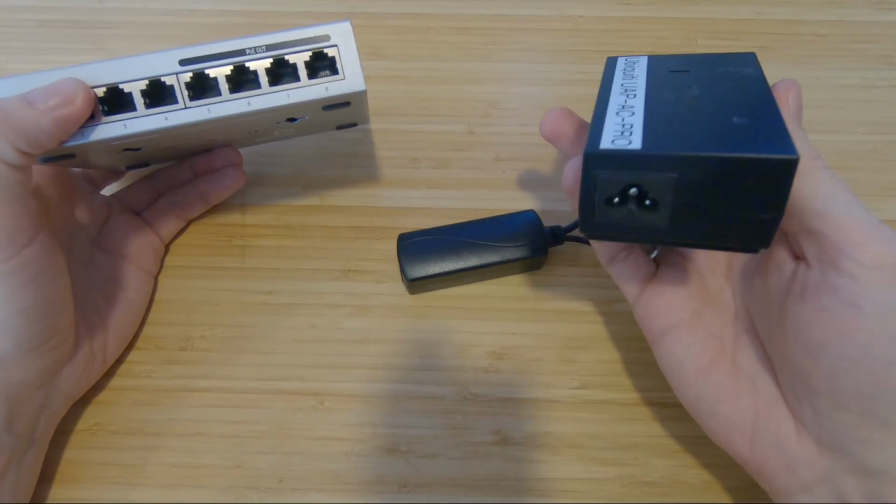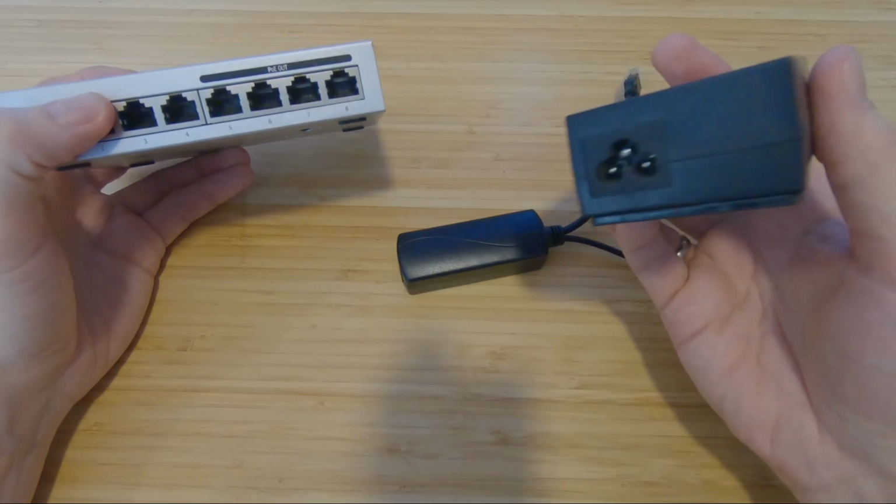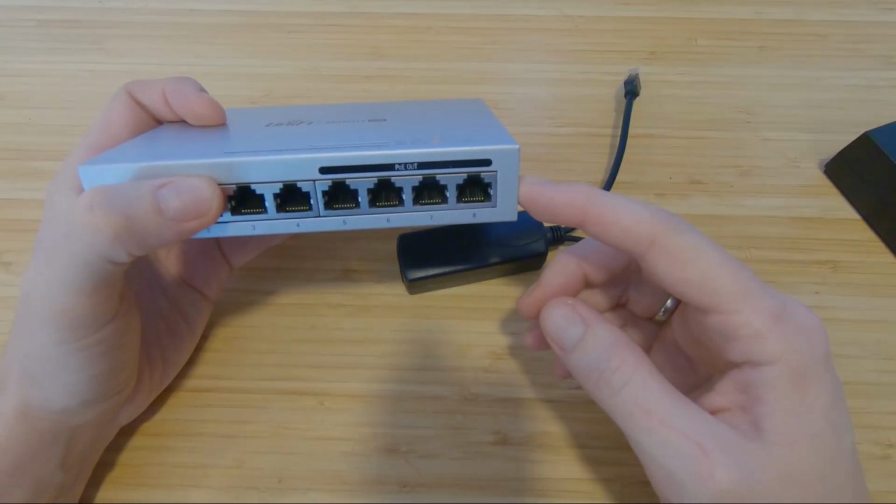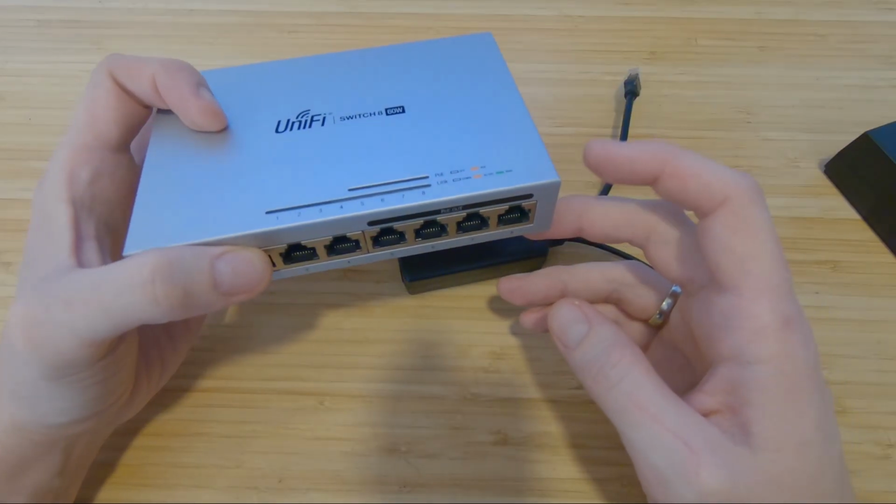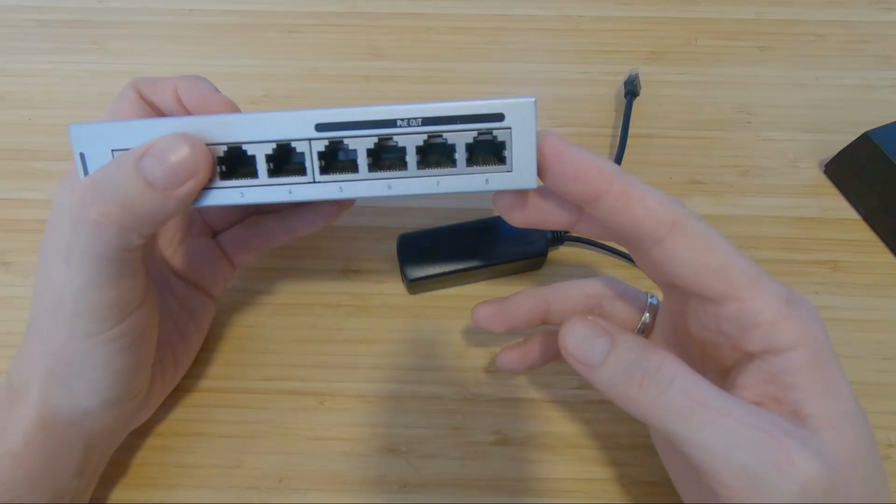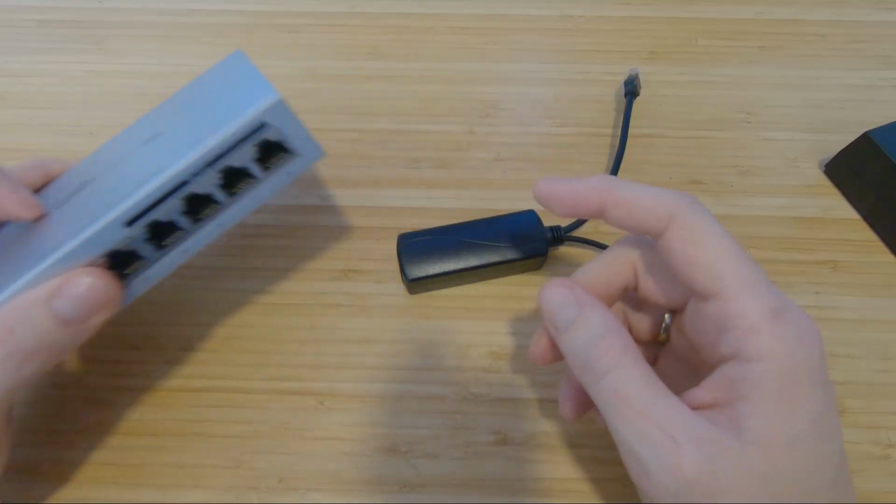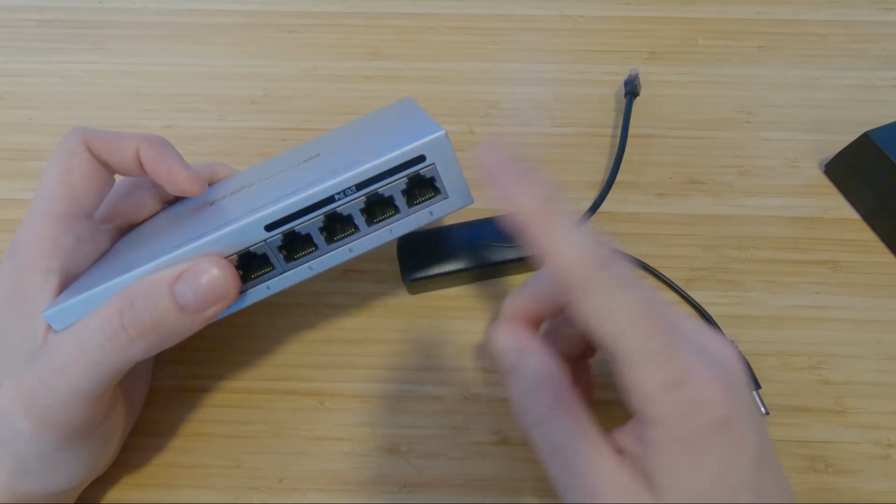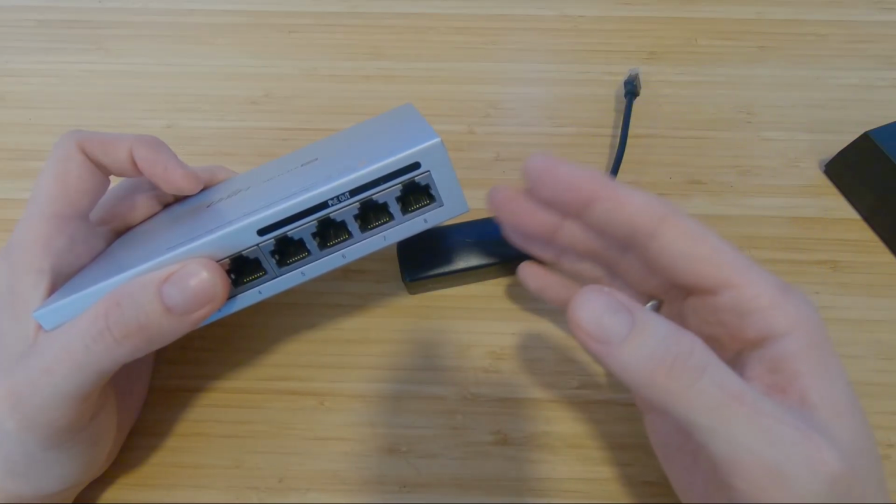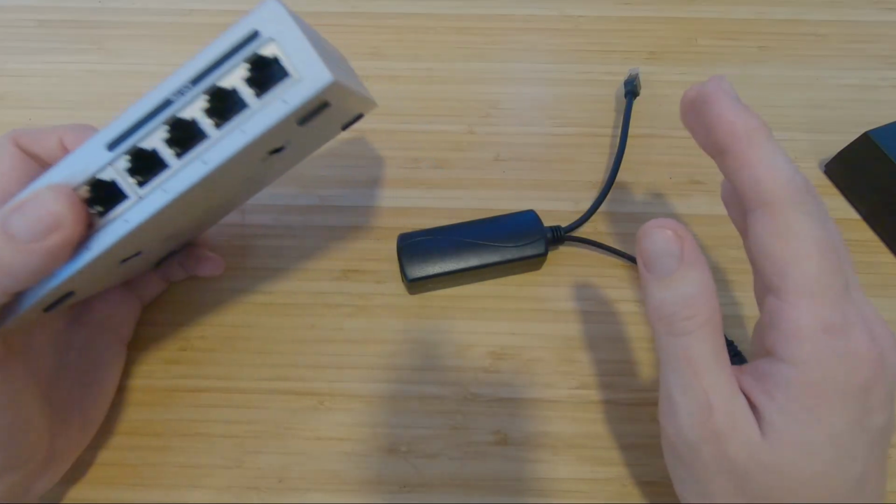Like this one has a 24 watt output, and this is rated for 15 watt output, but yeah, I pushed 17 watt and it was stable. So look at that spec. There's other specs for PoE plus, PoE plus plus, and Ubiquiti's PoE plus plus plus. That's another topic.